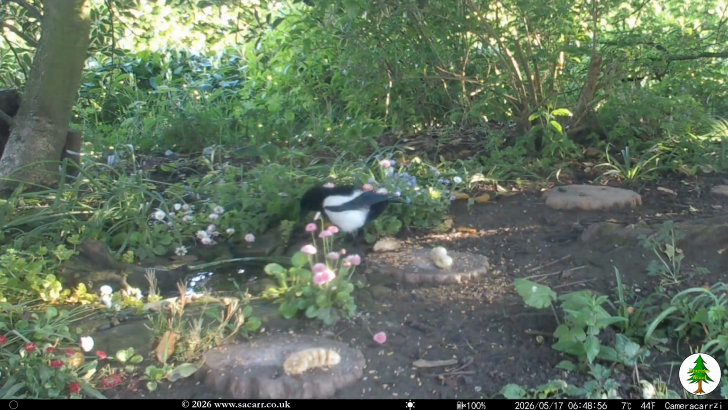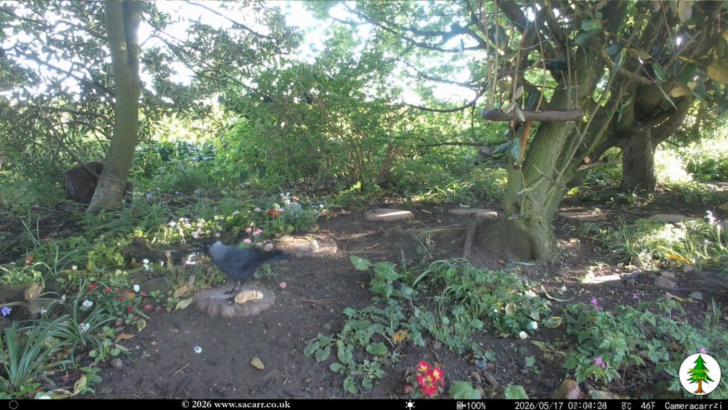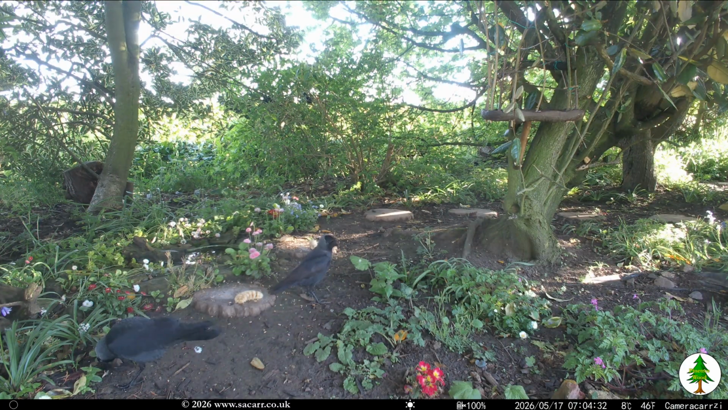The tailless magpie was back again, and was often seen around the pond. May also saw visits increasing from several jackdaws. They were often seen as a pair, but there have been up to 5 on the lawn at one time.